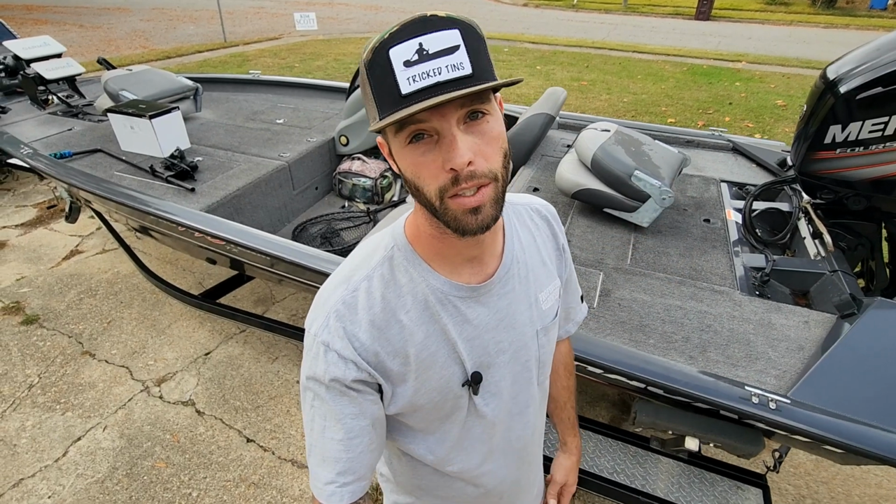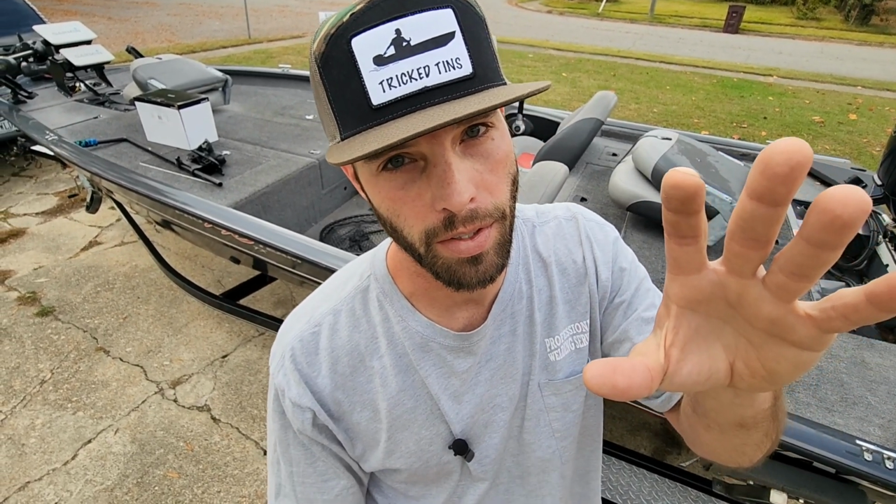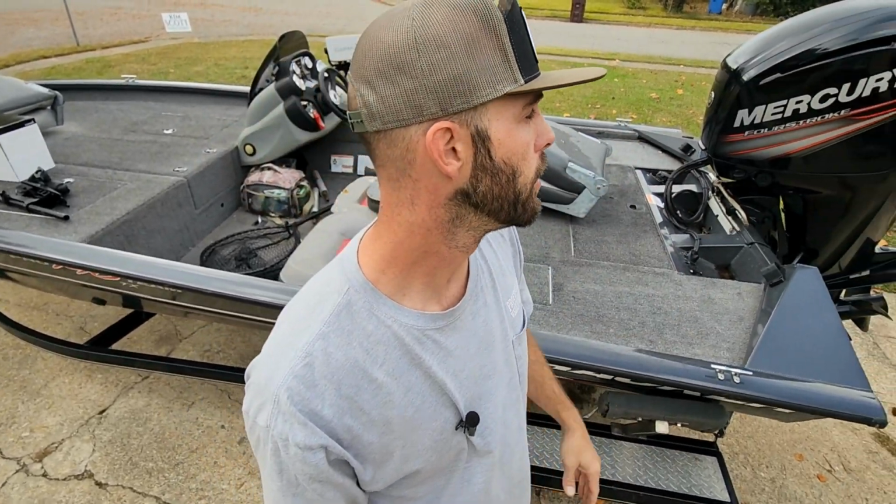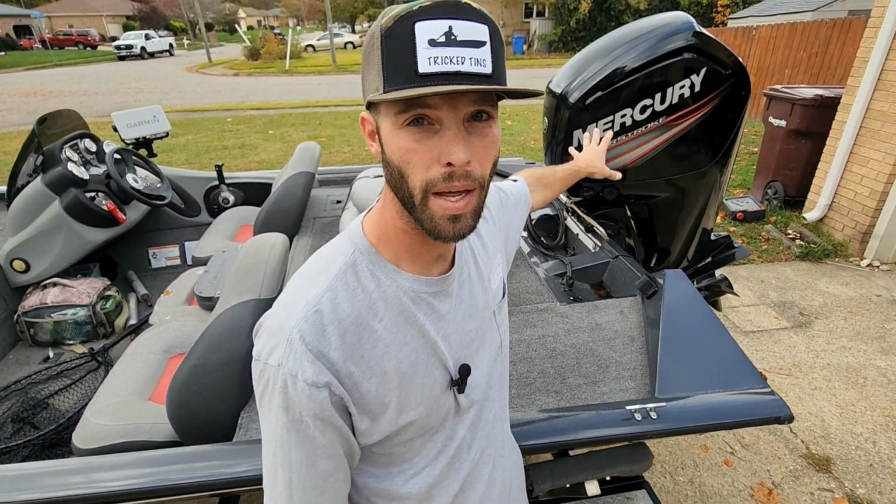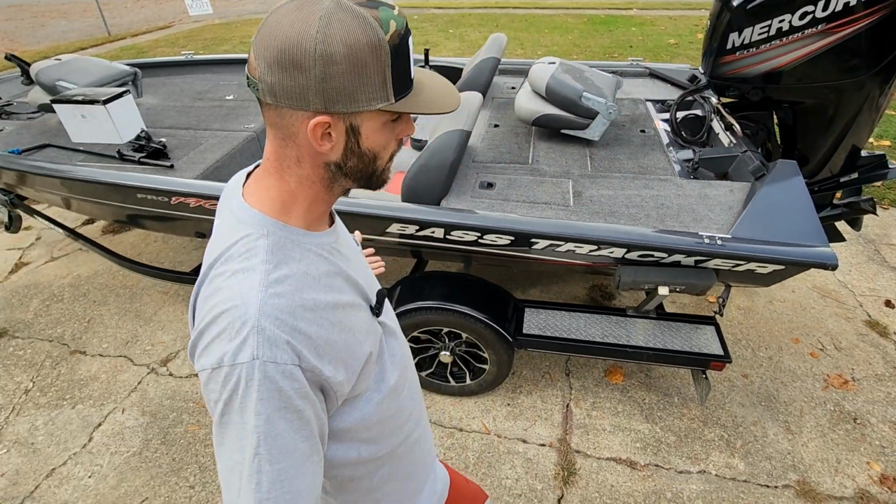First off, I'm going to tell you how I got this boat. If you don't already hate me, you're going to hate me once you find out the deal I got on this thing. This thing is sweet. It's a 2015. It's got the 90 on the back of it. It's 19 foot long. It's a big boat. I mean, it's in great shape.